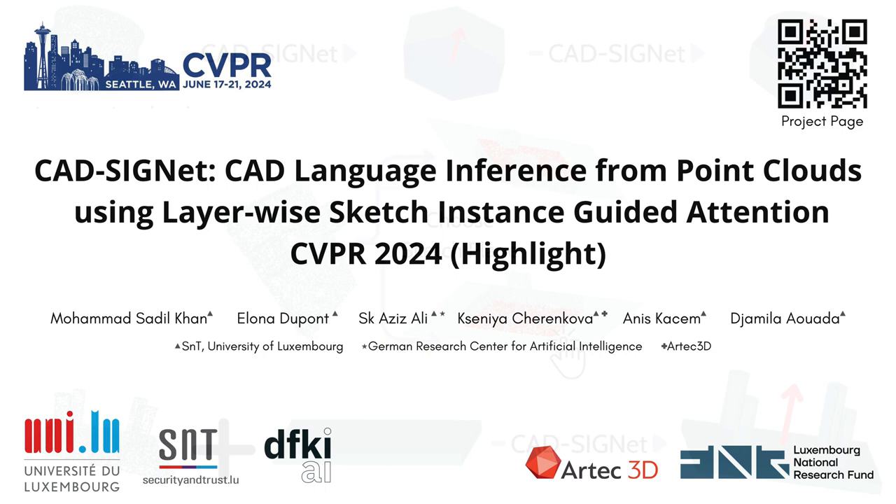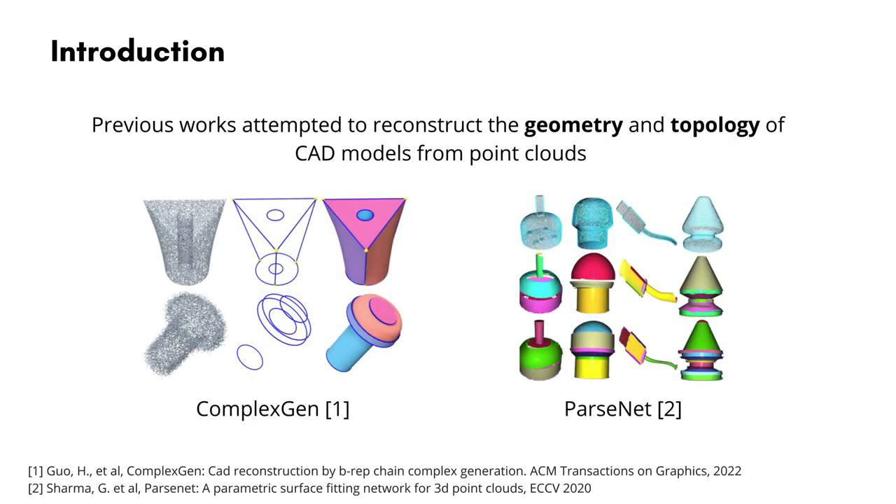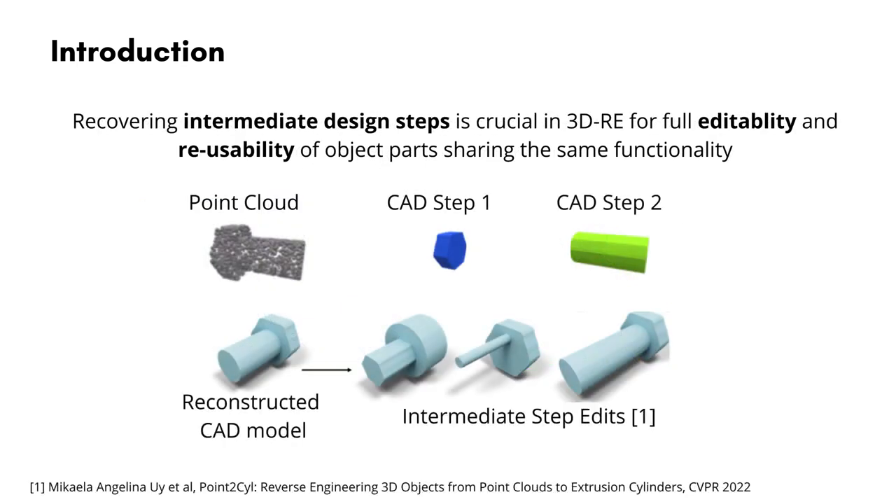We present CAD-SIGNet, CAD language inference from point clouds, using Layerwise sketch instance guided attention. 3D reverse engineering is the process of recovering the computer-aided design process from a 3D scan or a point cloud. A line of works has attempted to tackle this problem by considering the geometry and topology of CAD models from point clouds. However, one crucial aspect of 3D reverse engineering of CAD models is to predict the intermediate design steps.